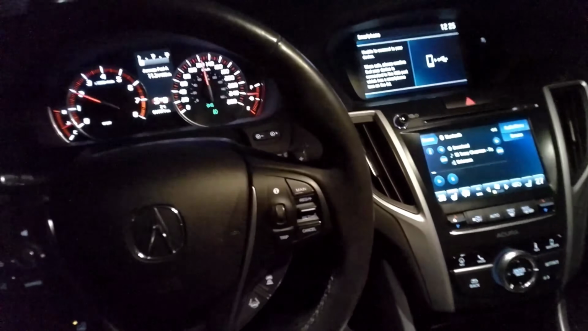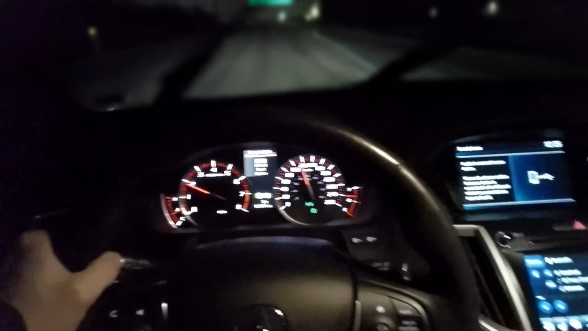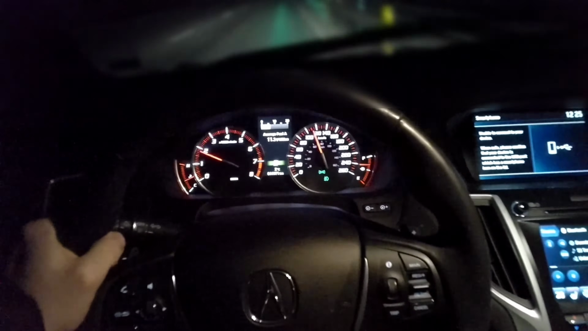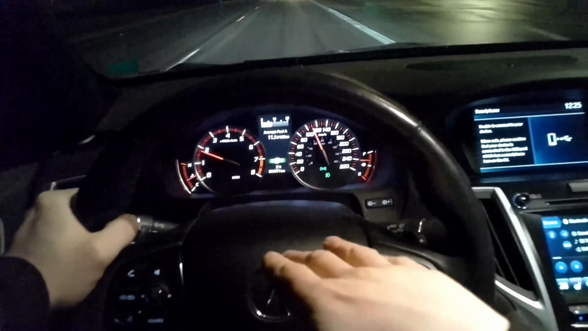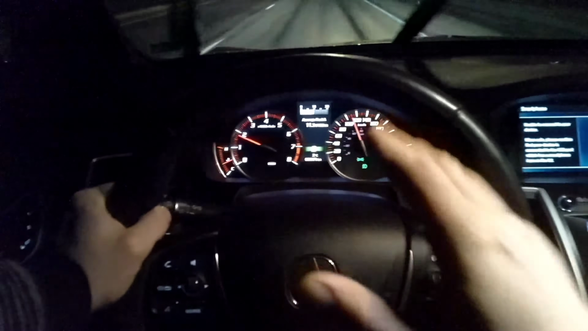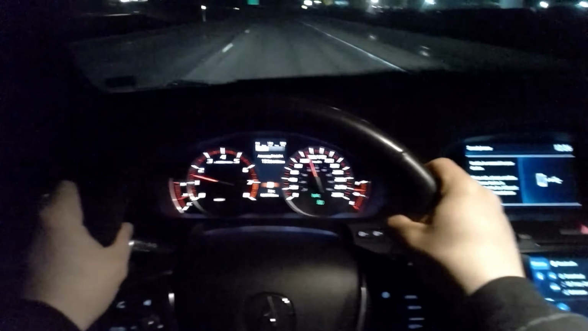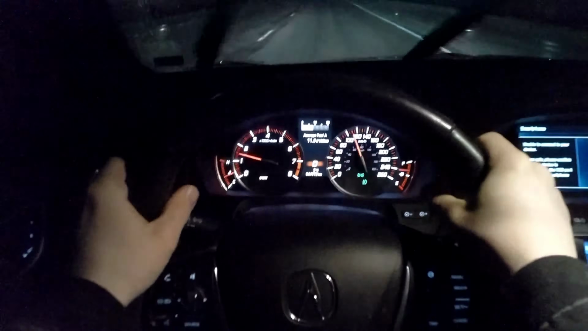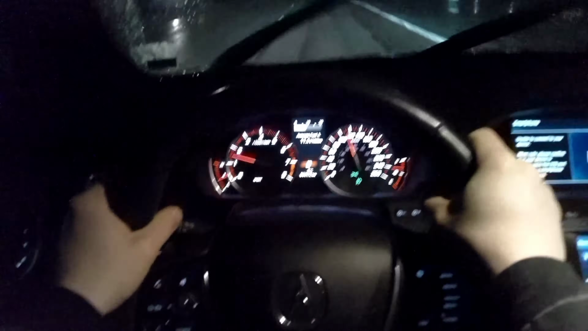Like I said, we just leave it in sport. Economy's useless. I actually find it harder on gas when it's in economy mode. If you're on a flat surface it might be better, but if you're going up a hill it's just bogging. So we leave it in sport. I find sport gives you the best driving experience. I mean Sport Plus, but it just holds the gears too long. If you don't want to just hold your gears, sport is the way to go.